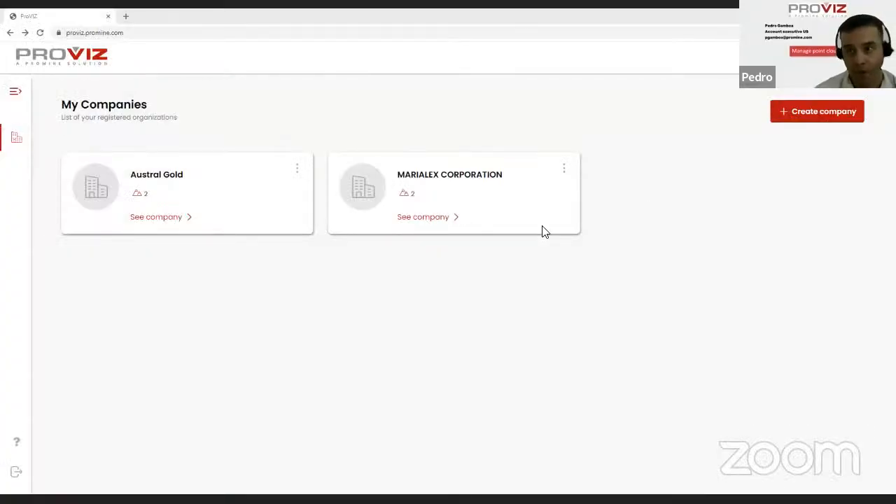Okay, so once we have logged into the app with your user, you're going to be prompted with this window. In this window, you can see that if you have other companies already created, you can start working immediately. In this case, we're going to create a new company. We're going to make a test company just to do a walkthrough of all the capabilities that Proviz has available for you. So we're going to hit the Create Company button.